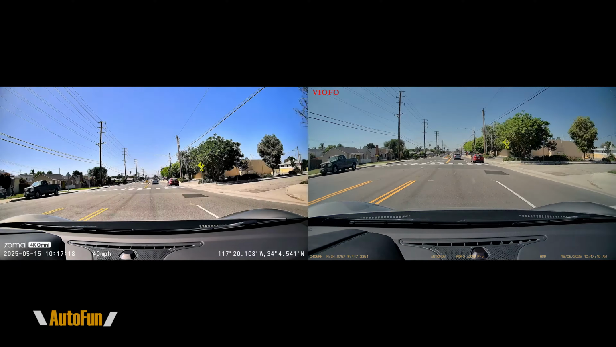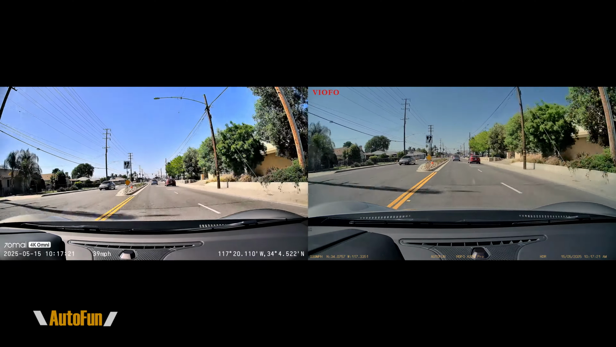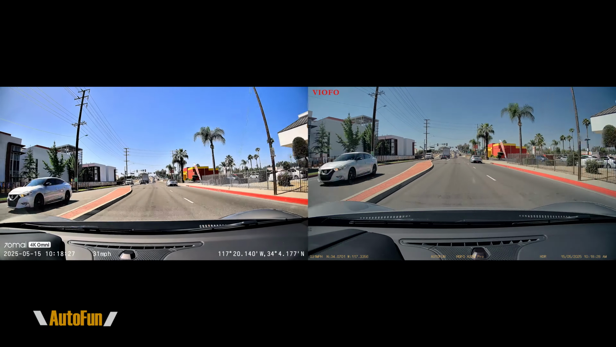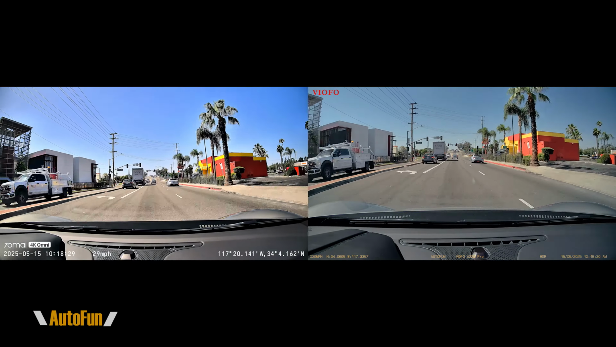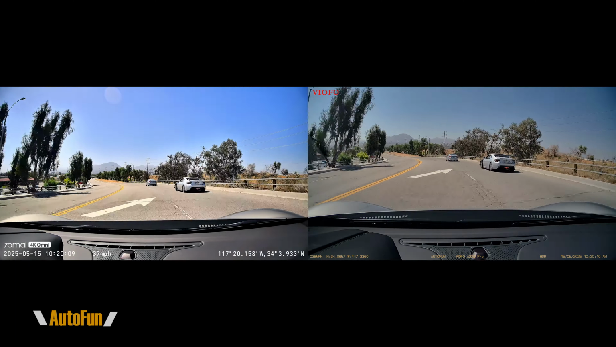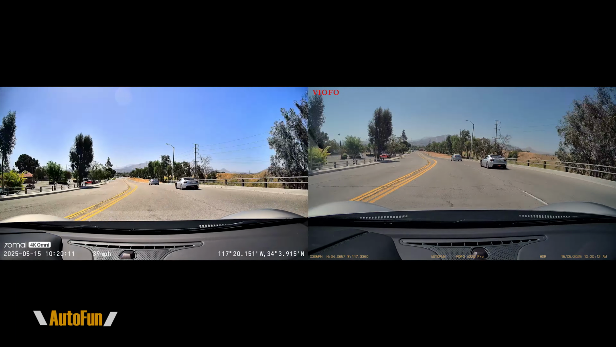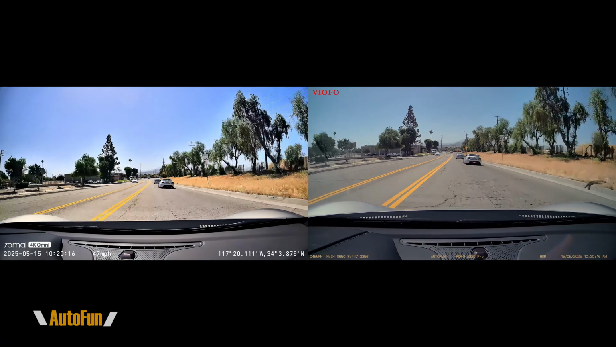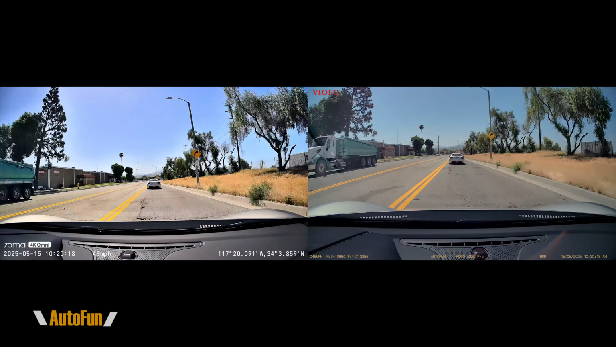Now, as far as color reproduction, here hands down the Omni, just because you can see how the green color pops, the red color pops, the sky has a nice deep blue to it, and on this driving comparison, you can see right here, it almost looks cinematic the way that the image is captured. Just very beautiful imagery that is coming from that Make Color Vivid technology.